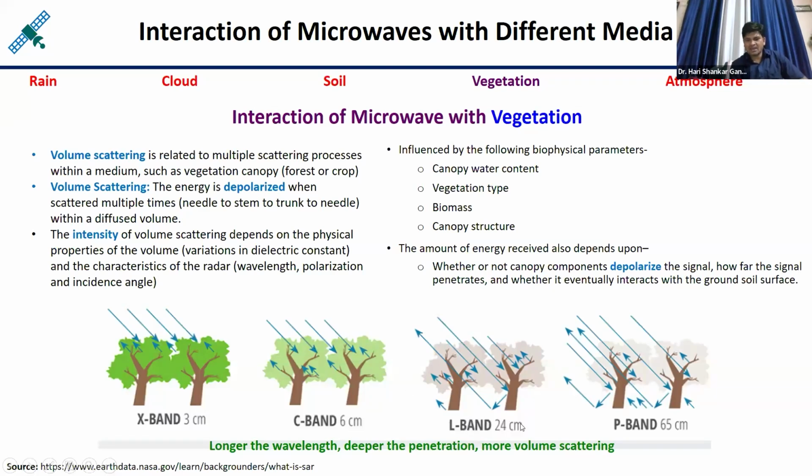But if you are increasing the wavelength further, let us say L band, which is let us say 24 centimeter, then the radiation is penetrating from the canopy, then going to the trunks, and a few signals are reaching the earth surface also, and then going back towards the satellite. It means if you are using a longer wavelength, then you can investigate the canopy structures, trunk structures of the trees, as well as the situation on the earth surface.